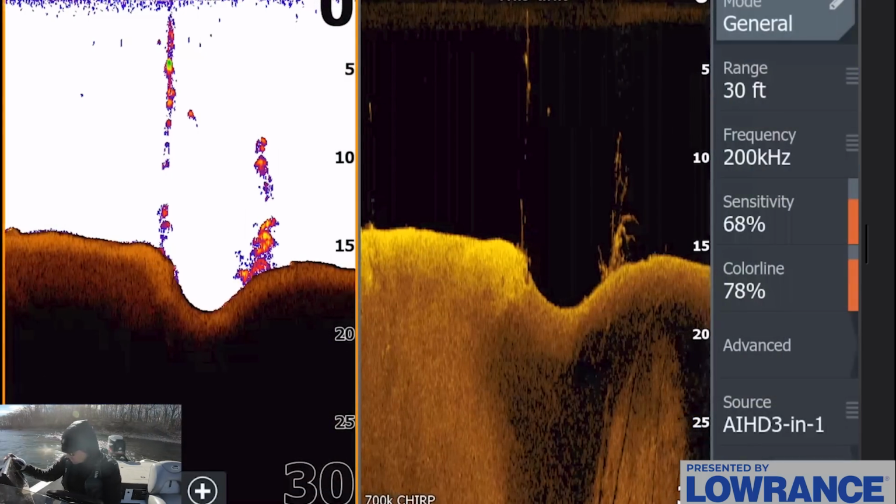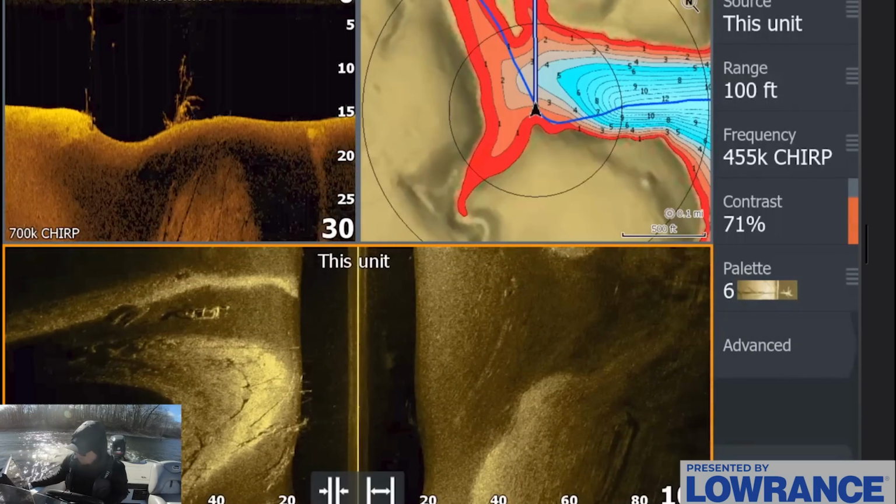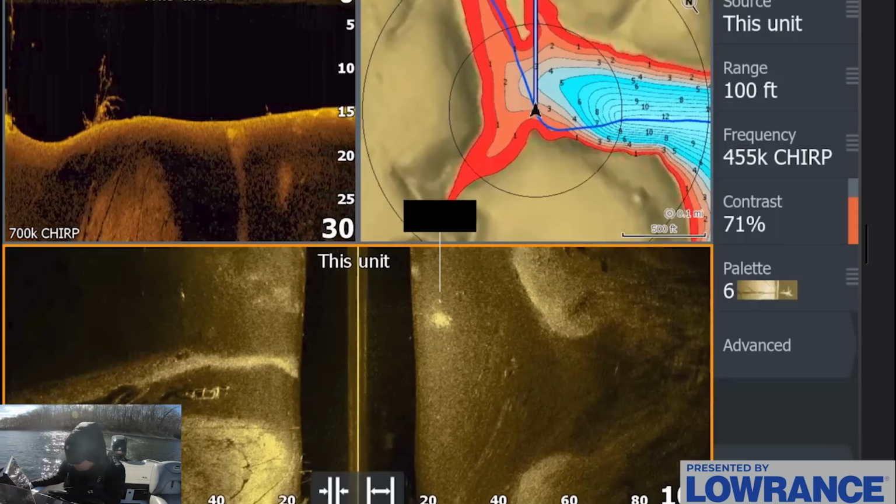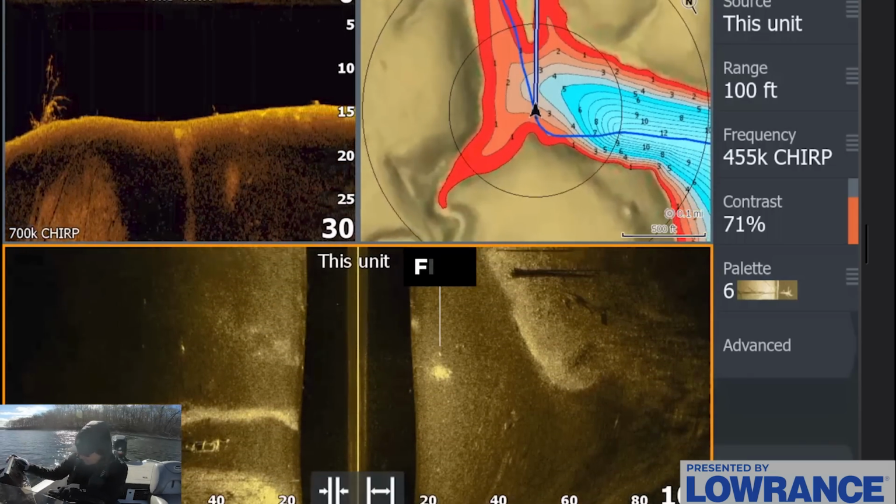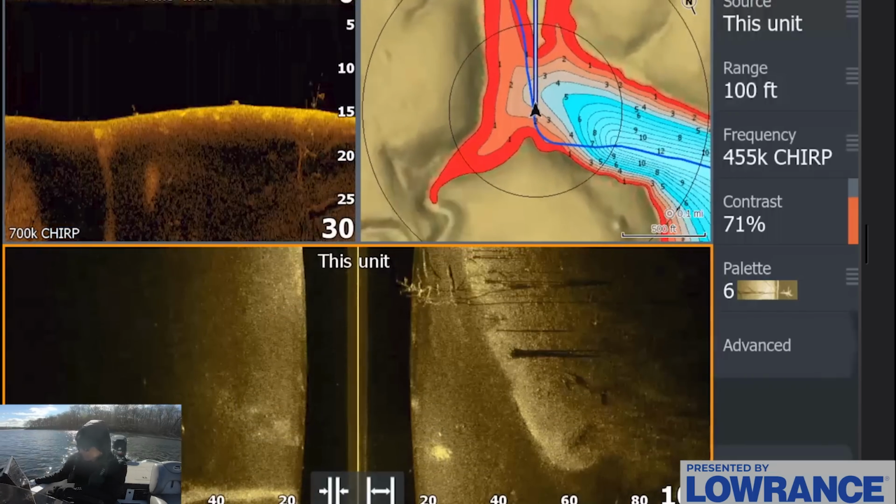We do have a nice little tree right there, though there's not really any fish around it. These are the kind of places I would expect to find some quality fish, or in the middle of these little guts, maybe around some brush, a little bit of a hard spot, a rocky bottom. I am starting to see a few random fish scattered on side scan though. You can see one right over here and one right here. So that's kind of an interesting sign.